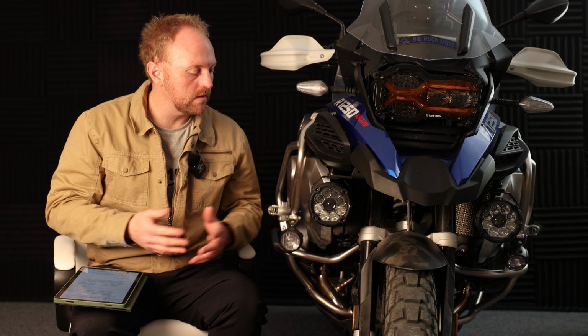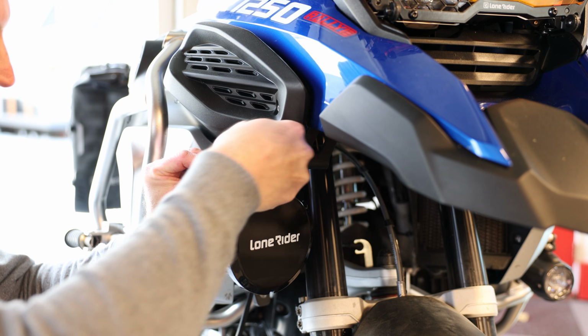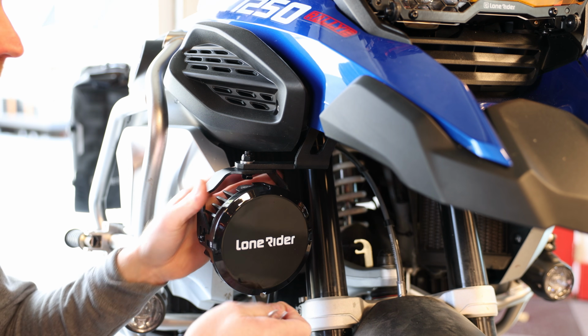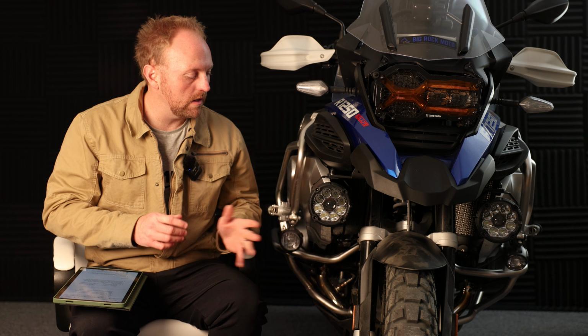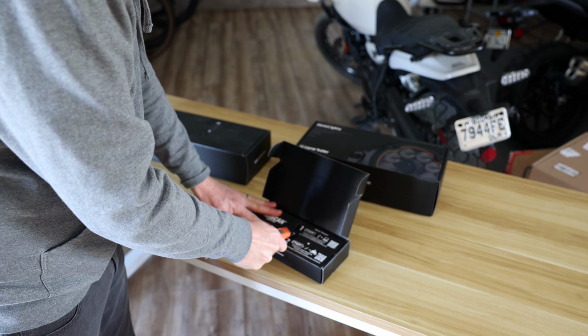For installation on these lights, I took a bunch of video of that. I'll put that through here throughout the video. Lone Rider has really good instructions. They have really good videos. They do great with their video production in terms of installation videos, things like that. I would highly recommend you check all that out if you're getting these, because I don't do install videos for a lot of reasons. But here's my process.